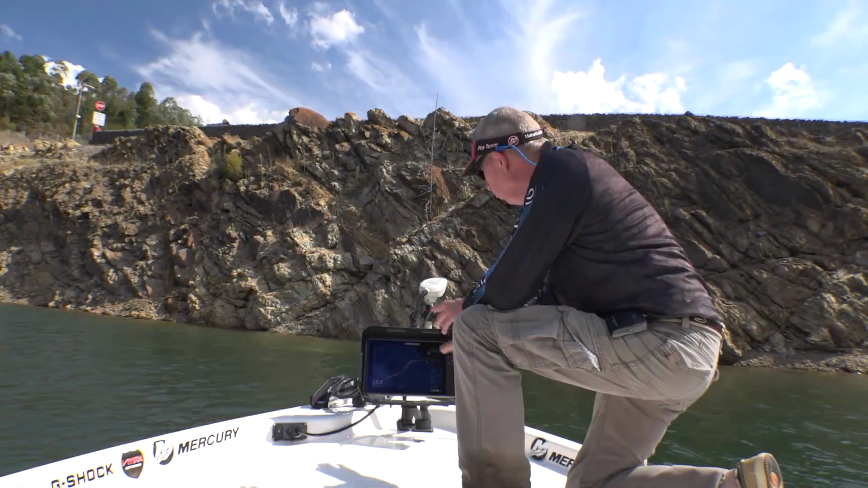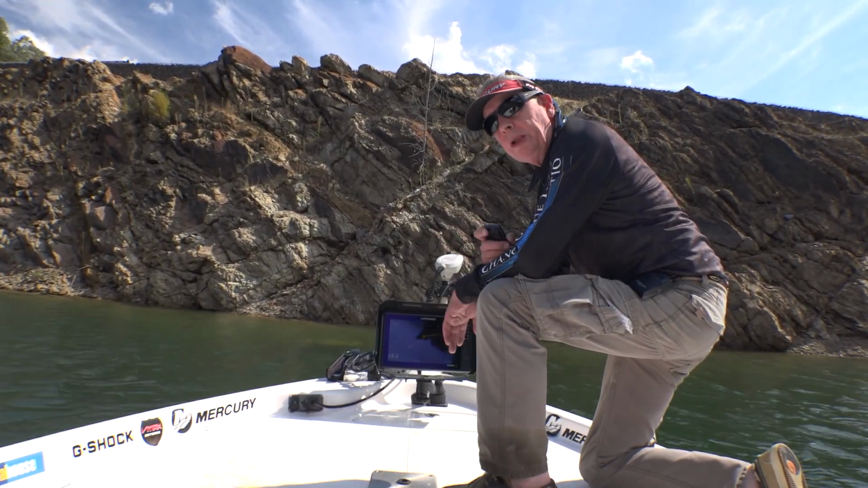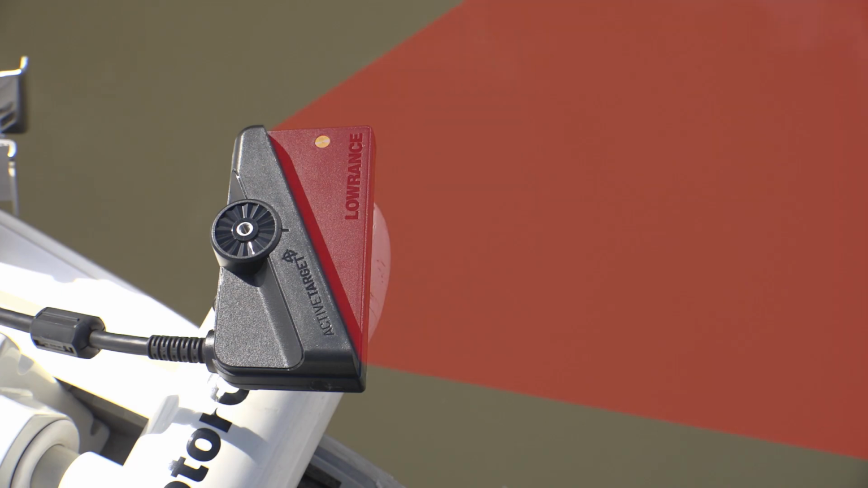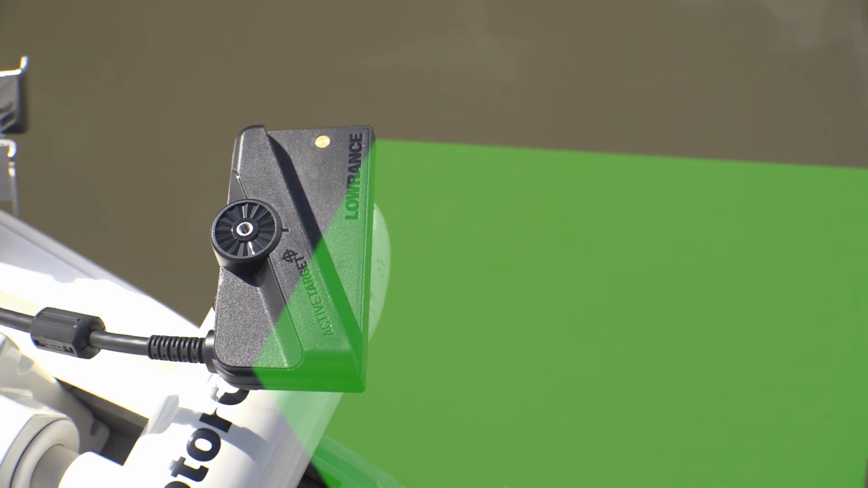Pretty neat. Now the way this is set up is, this is your transducer source, in this case at the bow of the boat. This is scanning forward 8 metres, this is directly under the boat. And of course, this transducer being a tri-transducer has three parts to it. One scans forward, one scans down, and the other one scans back underneath the boat.